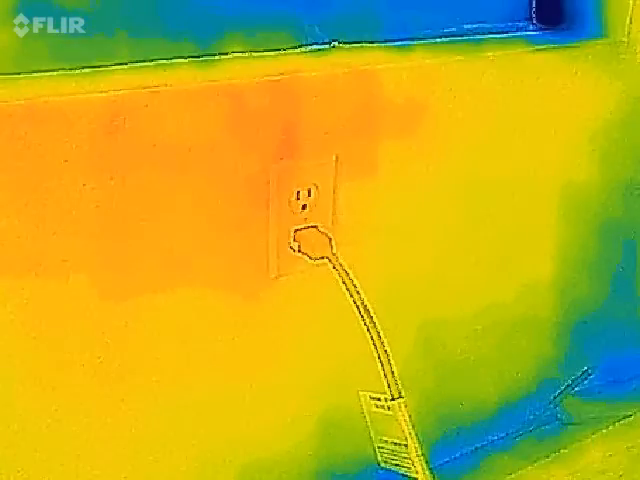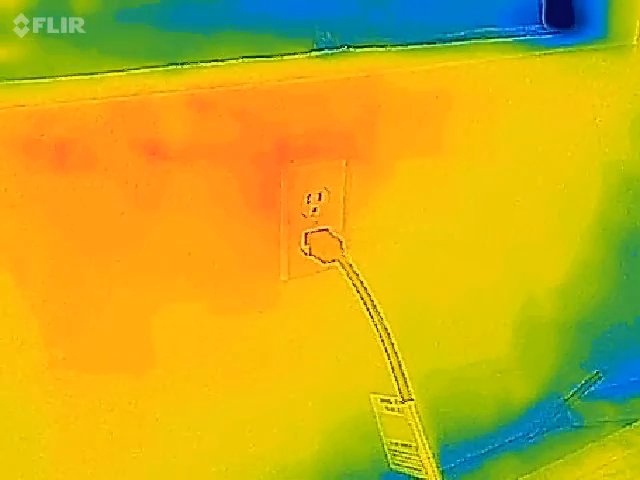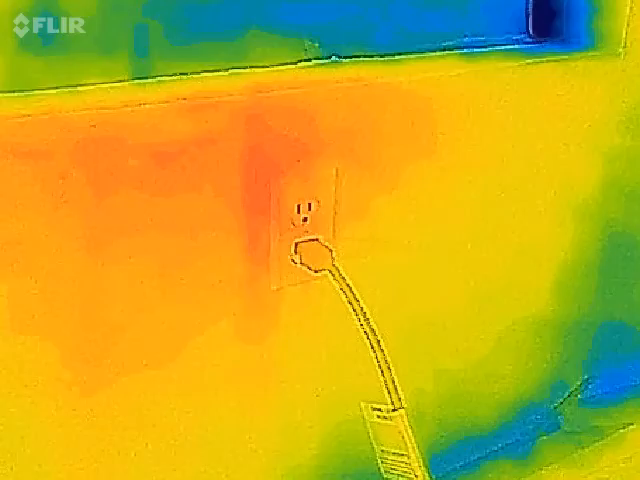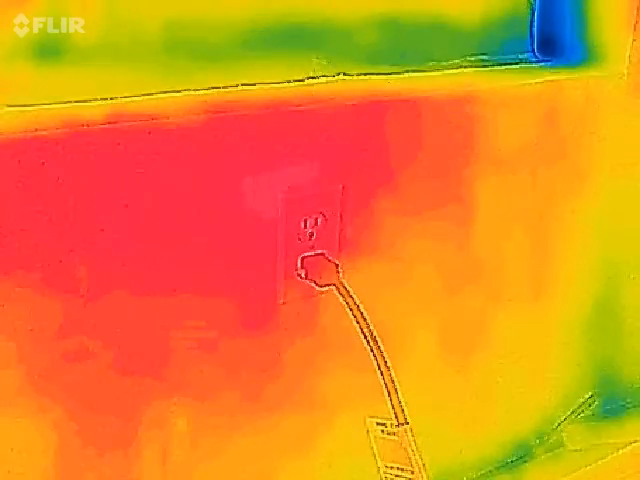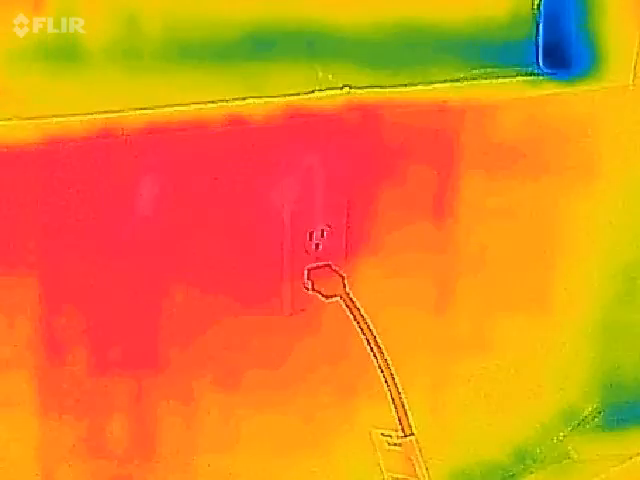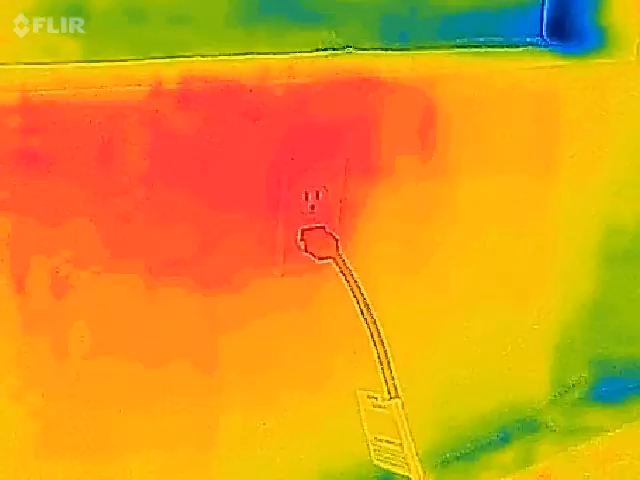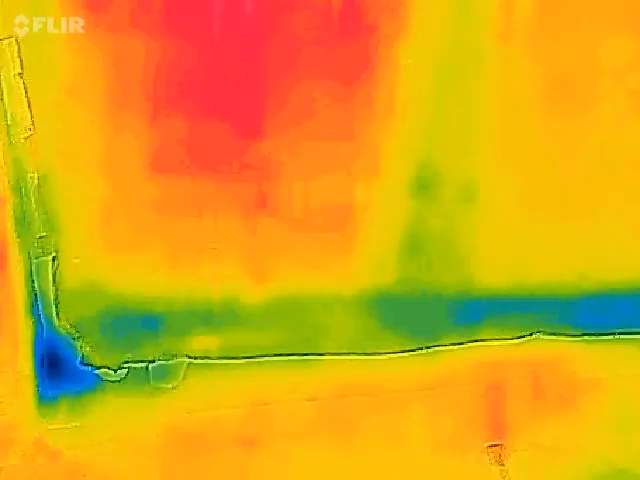Now what I'll do later is I'll turn this heater on that's plugged into it and see if it heats up the wiring. Because there's about a 10 volt drop in the voltage when I turn on the 1500 watt heater. I'm not completely surprised by it, but this particular outlet and the wiring going to it have been a problem. Yeah,